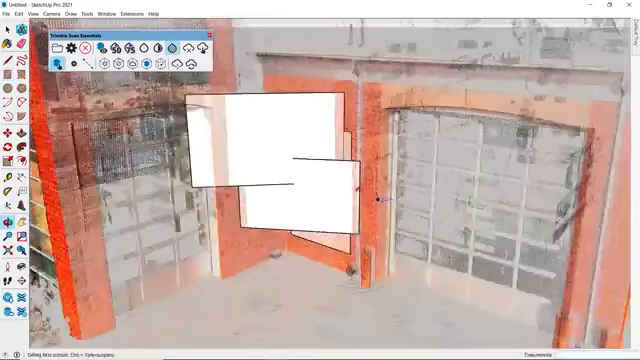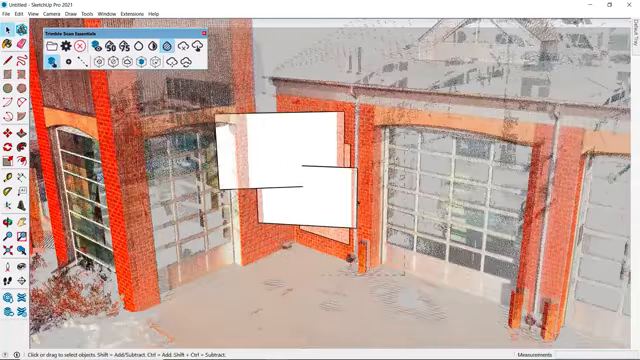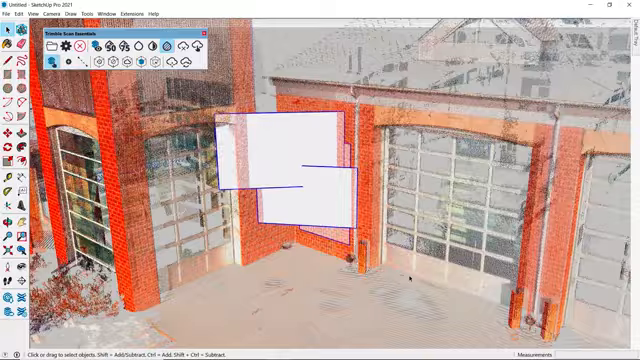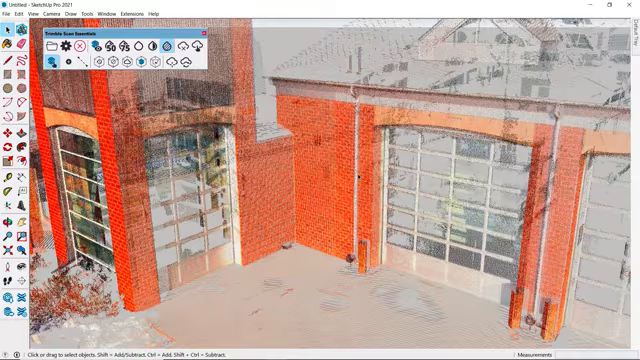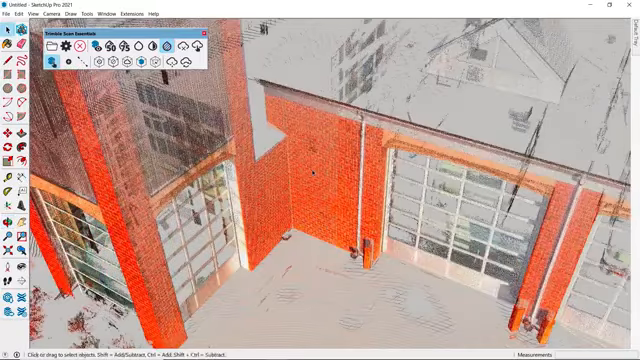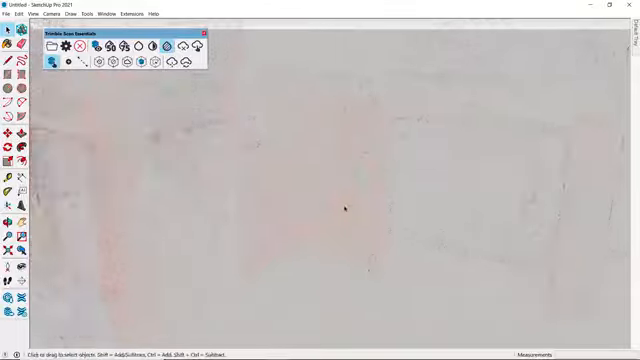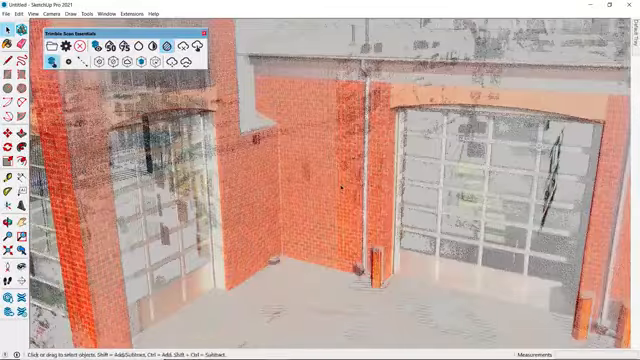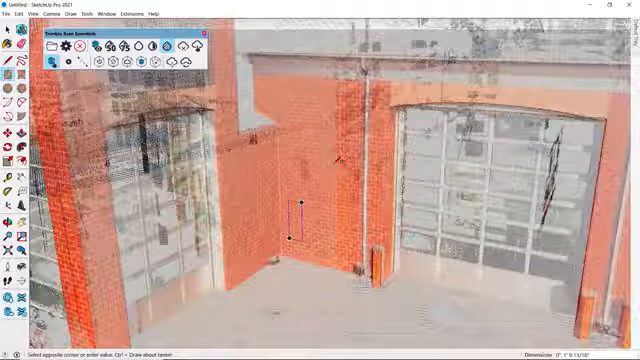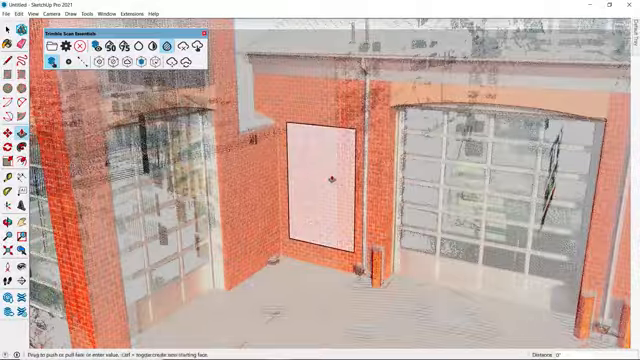The point cloud does not act like regular geometry though. If I draw a wide selection window to select and delete these rectangles, the point cloud is not selected and not deleted. Think of the point cloud as a locked down stationary reference. We'll see later on that you can reposition the point cloud, but in general, think of it purely as an outside reference to your model. Okay, back to our wall.